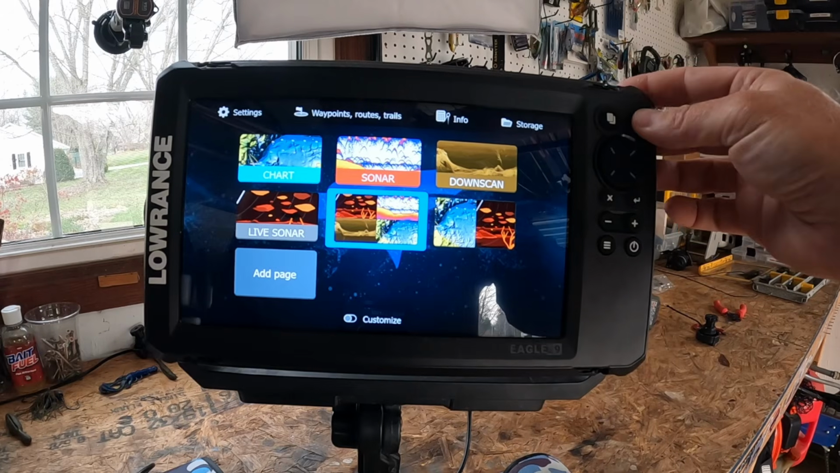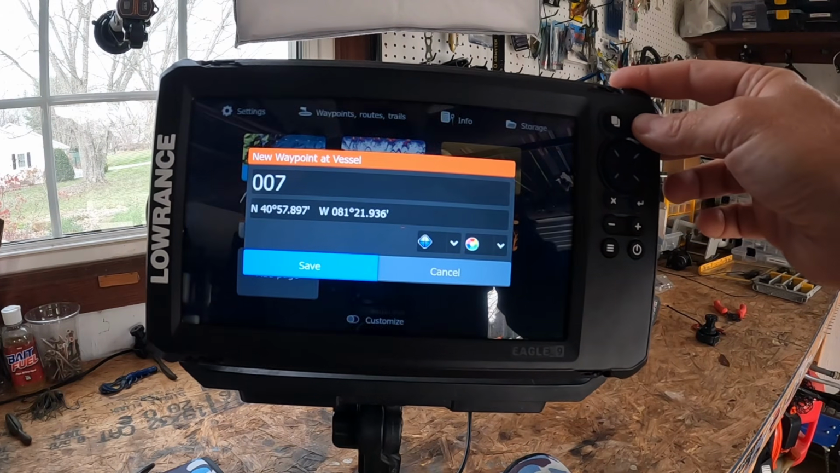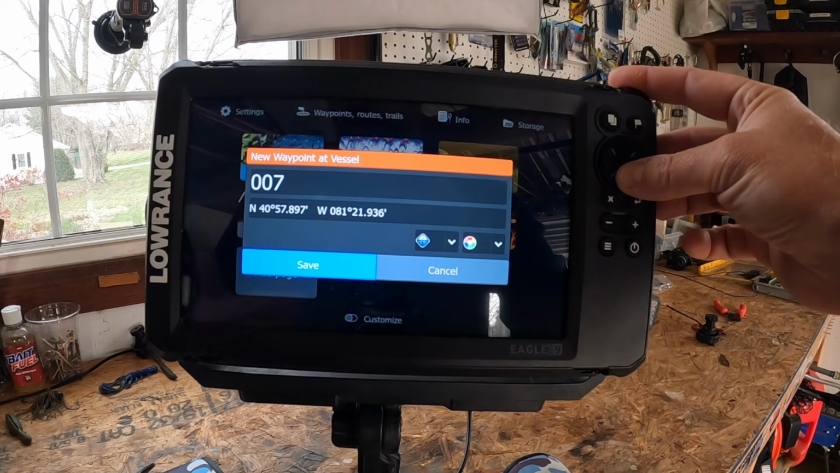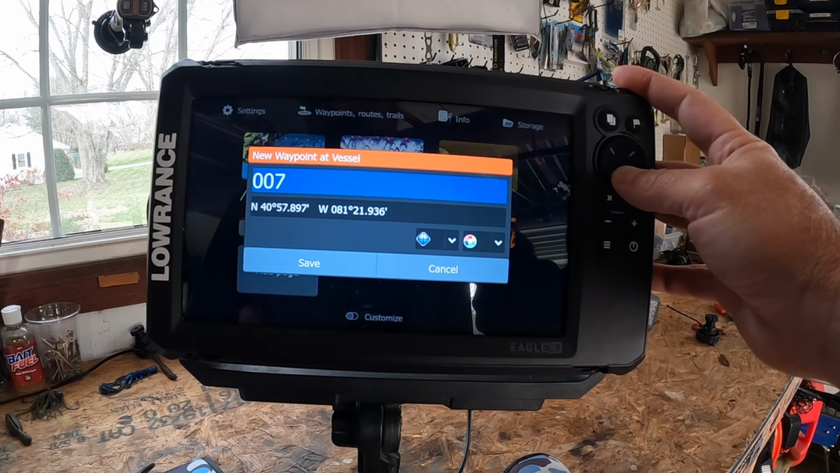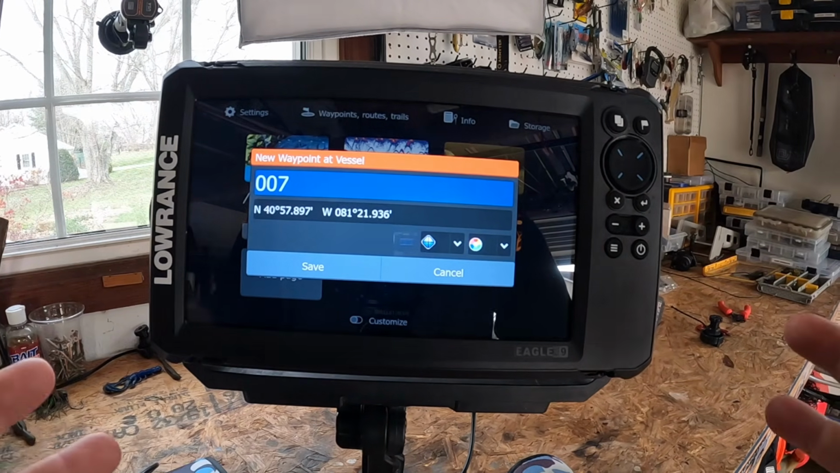Next, when it comes to waypoints up here, you get 3,000 of them. And so that's a lot of waypoints. It'll hold up to 100 routes and 100 trails. You can actually rename them. You can rename them in here with purpose, so for future you actually know what they mean, right? 3,000 is a lot to remember.